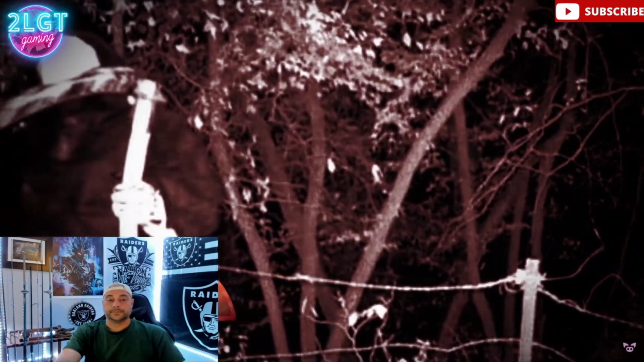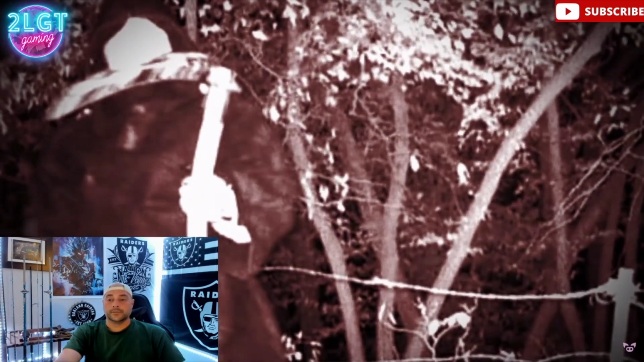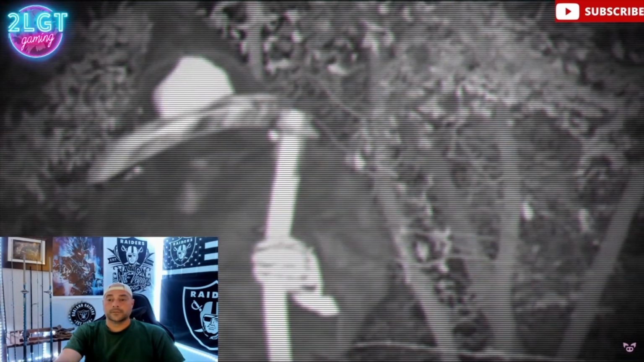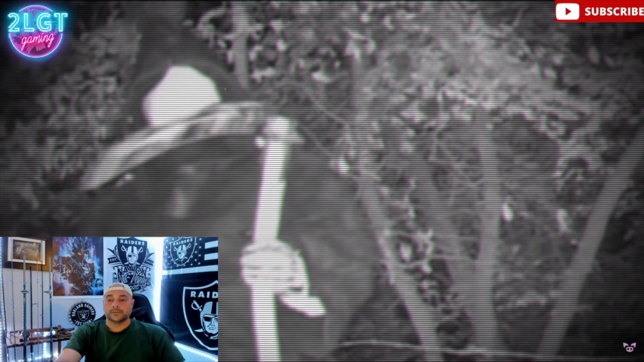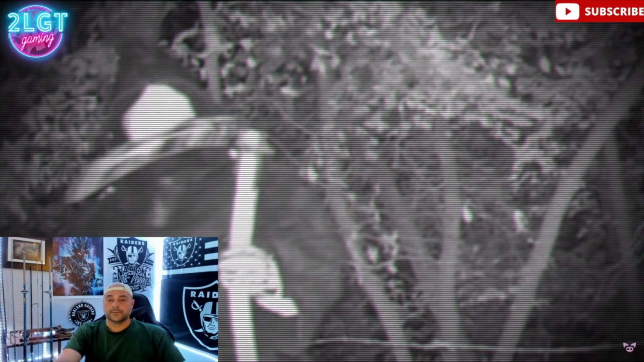There's not a lot of solid information on where this photo was taken. It shows a hooded figure carrying a scythe in the middle of the forest. His hand looks eerily skeletal and his face is blurred white. Many have said that this is the Grim Reaper himself looking for souls to take to the afterlife.